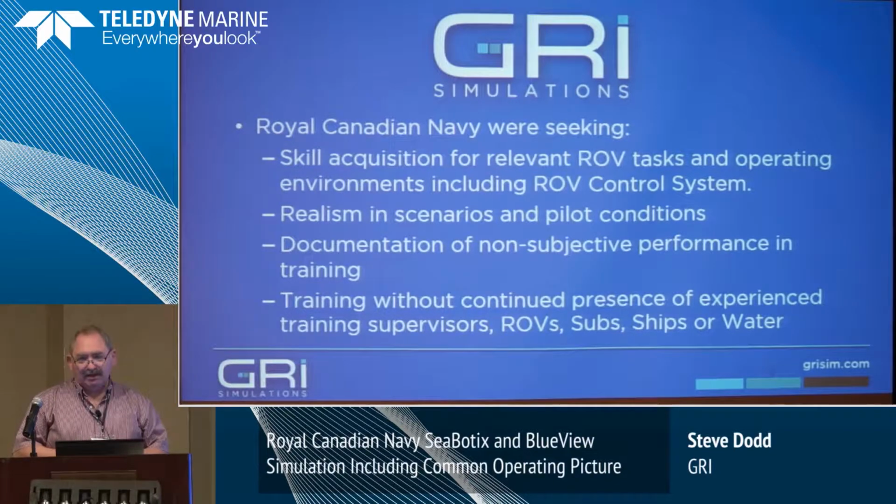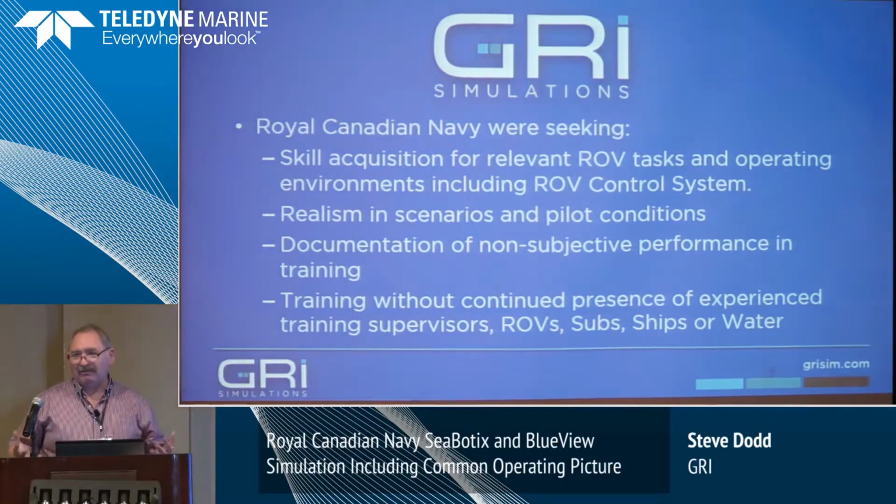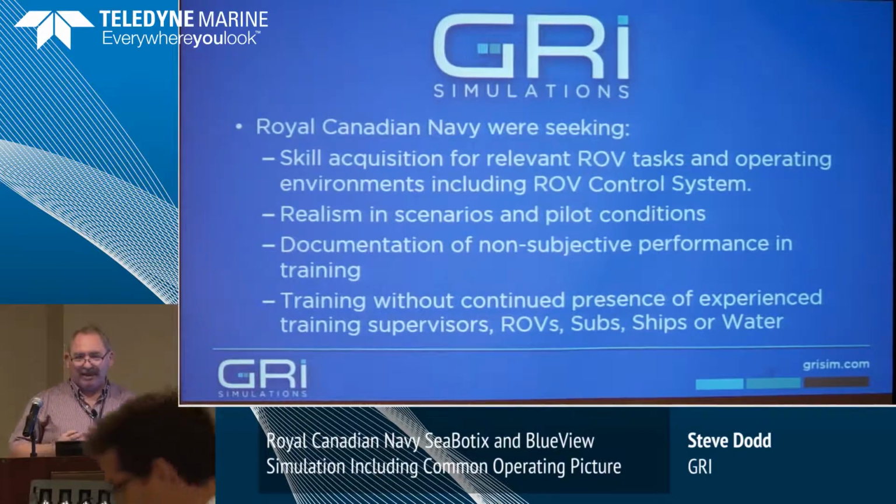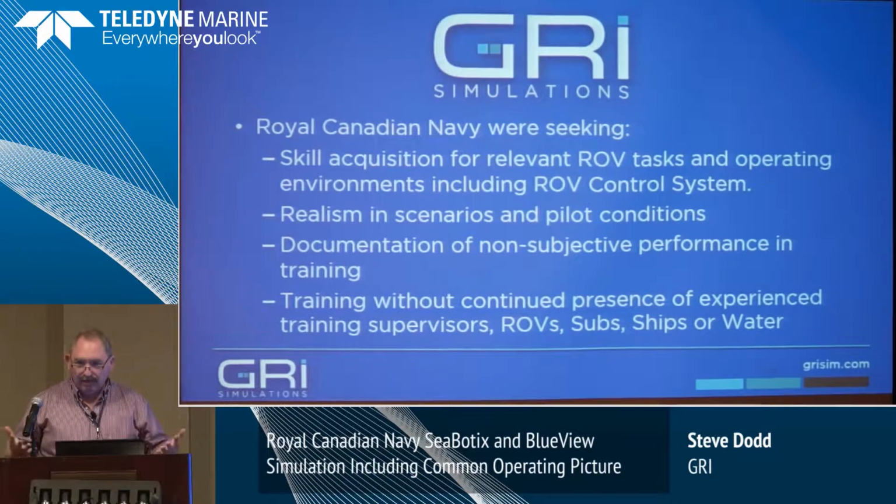Navies don't have the luxury that the Port of Long Beach has, where they can maintain their trained and qualified people in the same positions, doing the same jobs over many years. A lot of times they're switching in and out. So people need to become proficient quickly, because the requirement is immediate and extremely important.